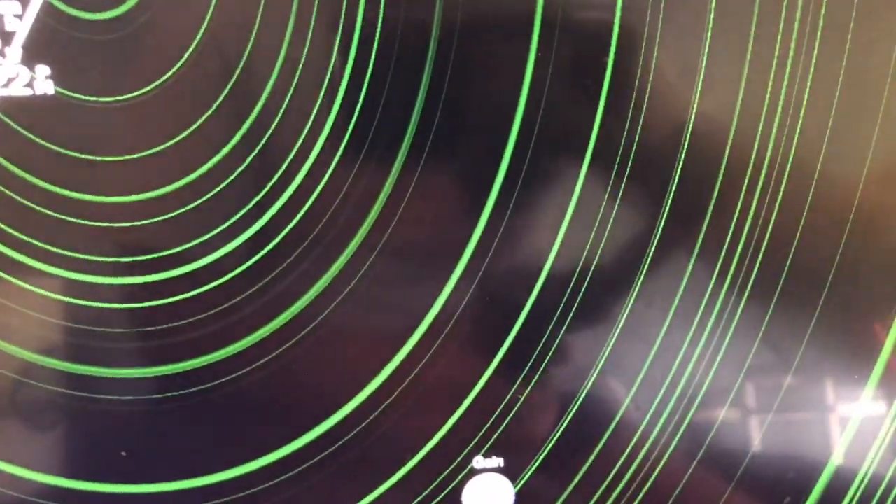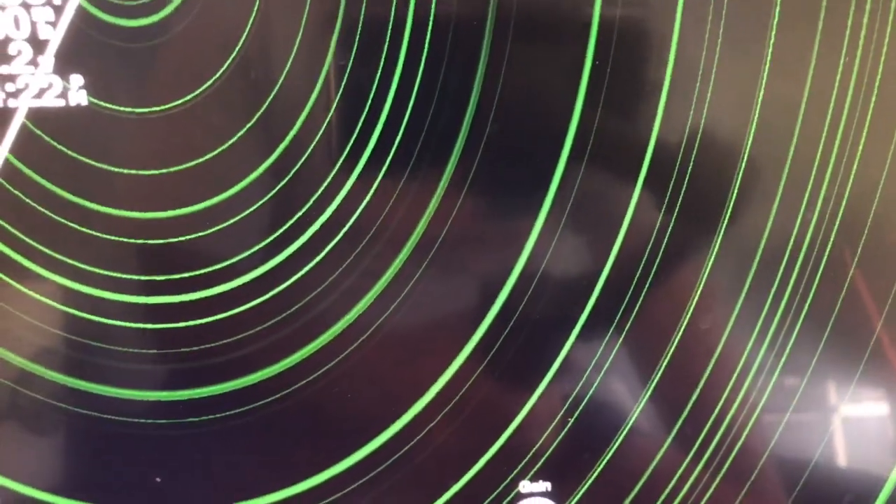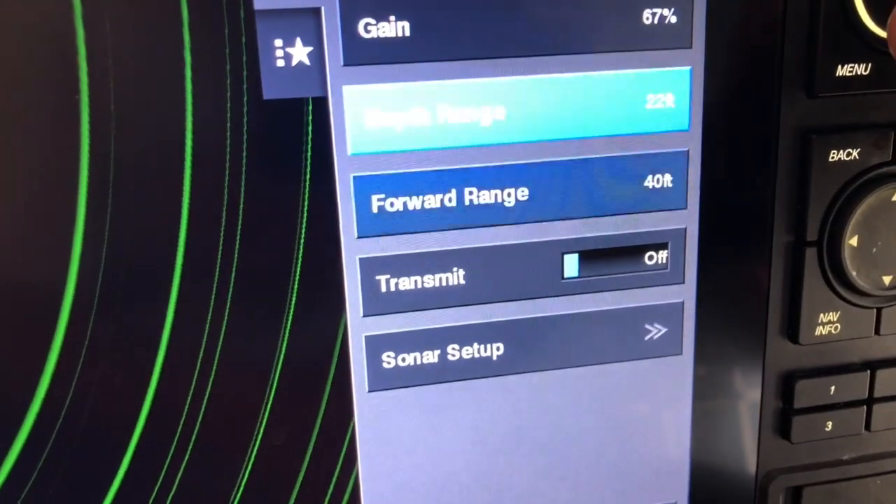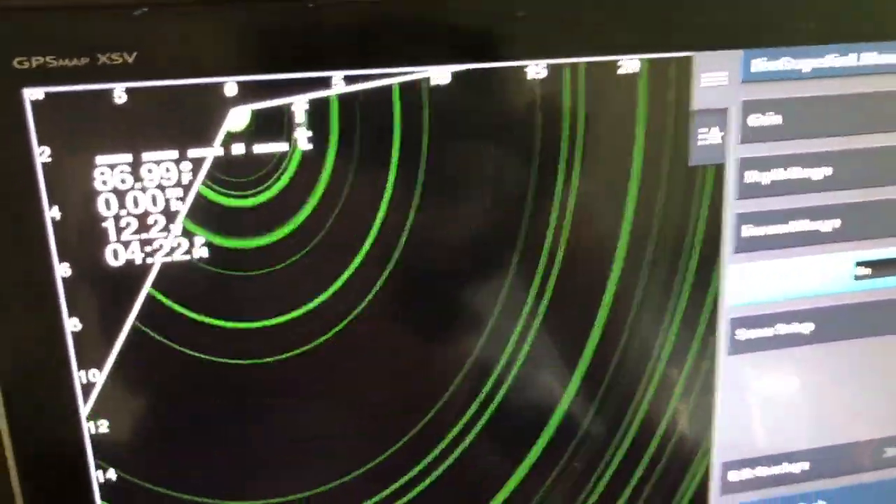And let me go ahead, I've got the transducer off. I'm gonna turn it on just for a minute. I don't leave it on long out of the water. Well, in fact, I never leave it on. I turn it off, but just for this video, we're gonna go in and we're gonna go down here to transmit. And that's what you'll see.